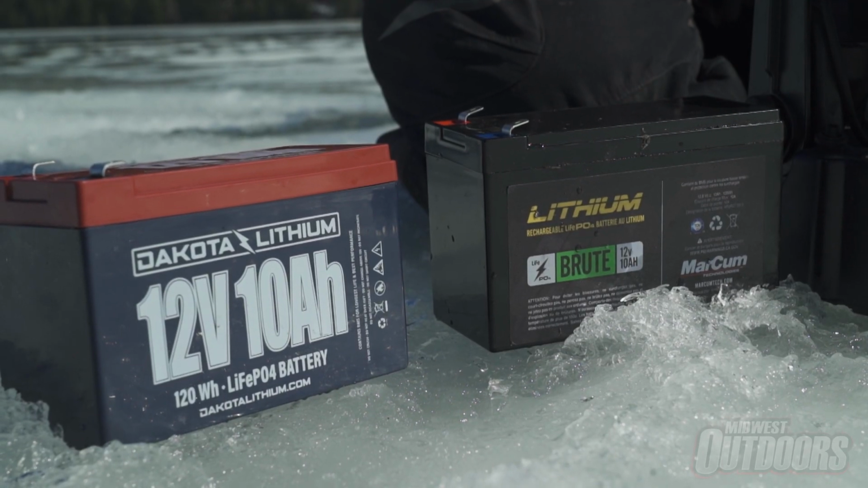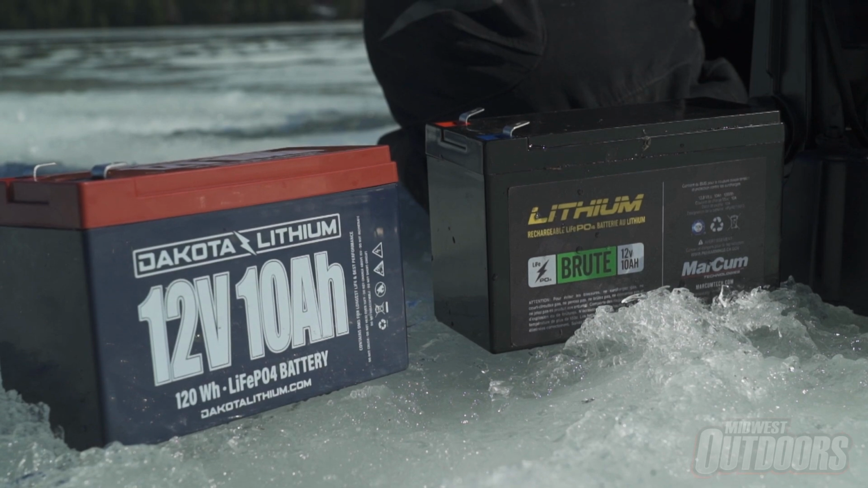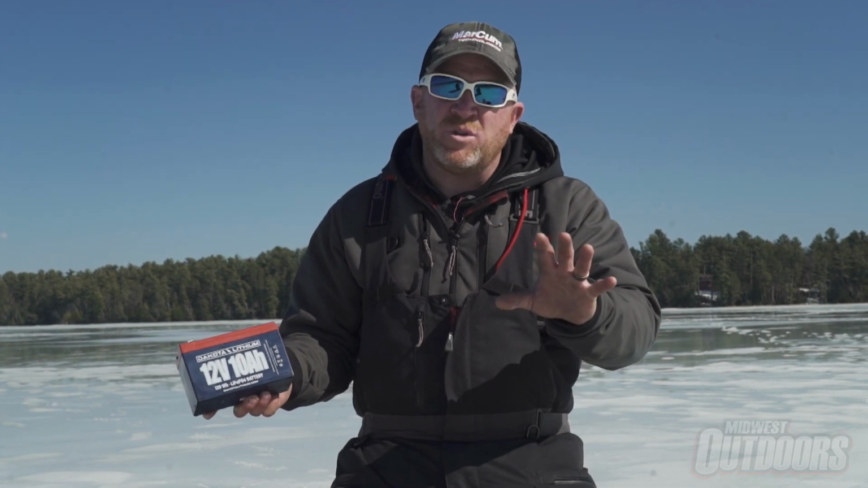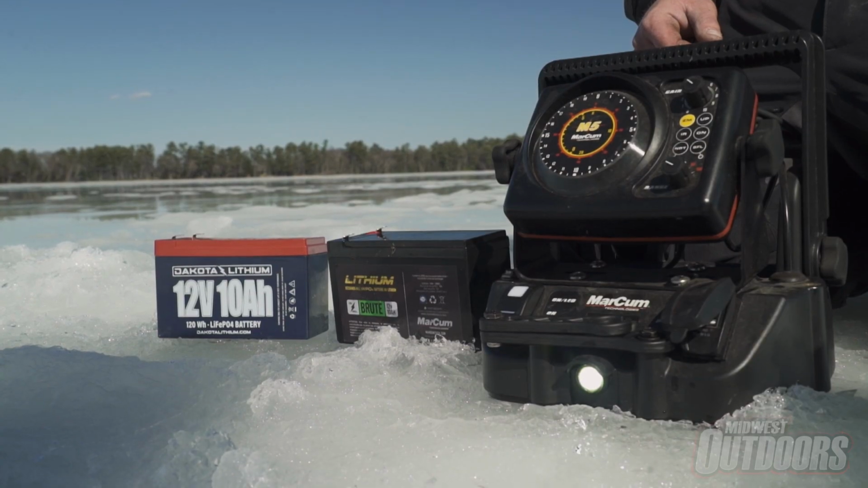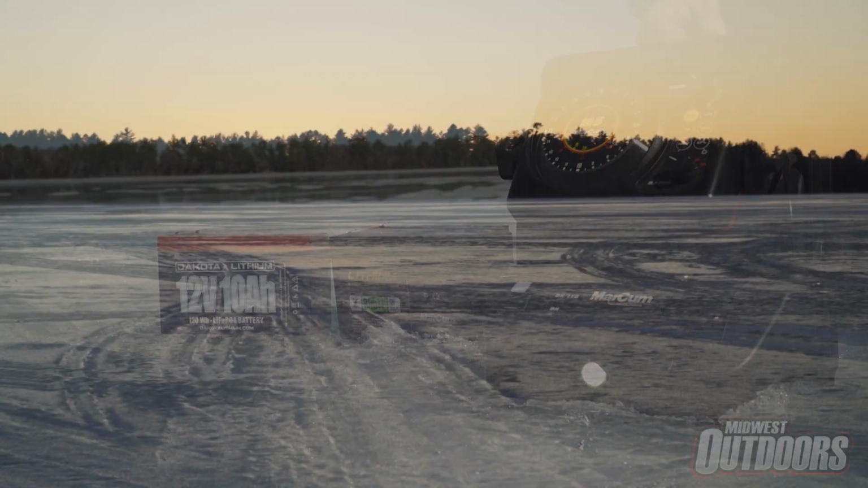One of the downfalls of lithium is the price. Off the shelf, your initial cost is going to be about $100 for a battery and a charger. And it is important to use the proper charger for these lithium batteries so you don't run into issues. That being said, over time these lithiums are going to save you money, but it is an initial upfront cost.